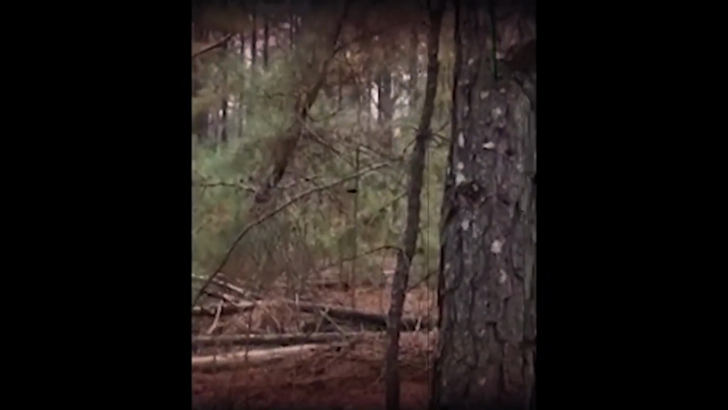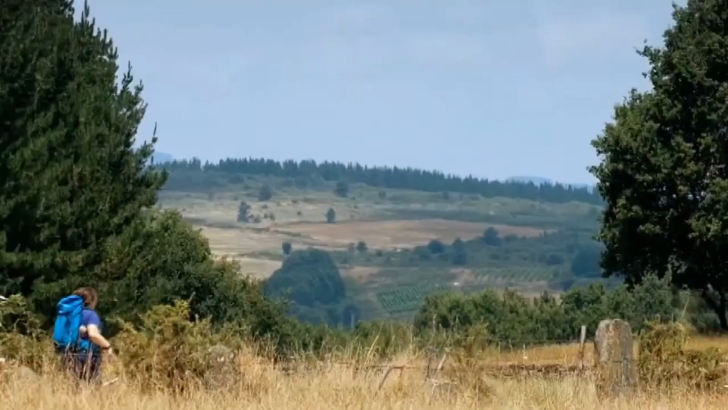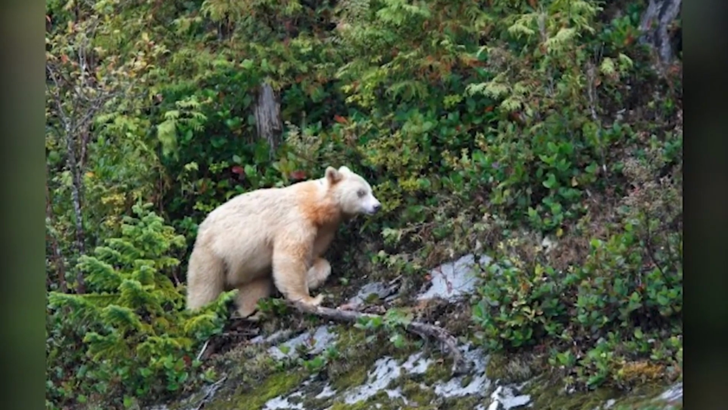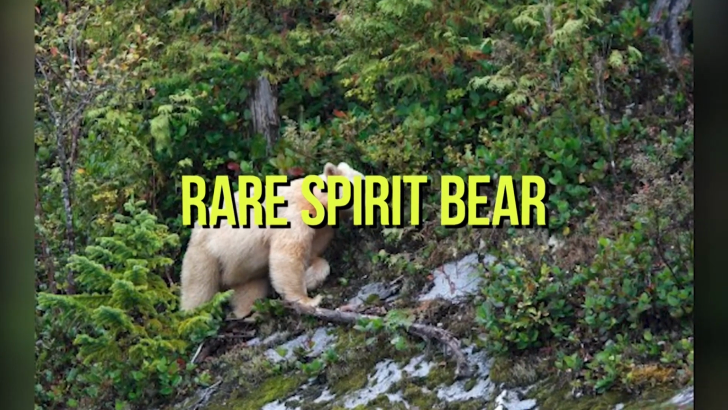Deep in the woods, something strange is happening. Unsuspecting hikers stumble upon a trail cam, and what they find on the footage is something they never expected to see. The first footage caught on the trail cam in our list is a rare spirit bear.